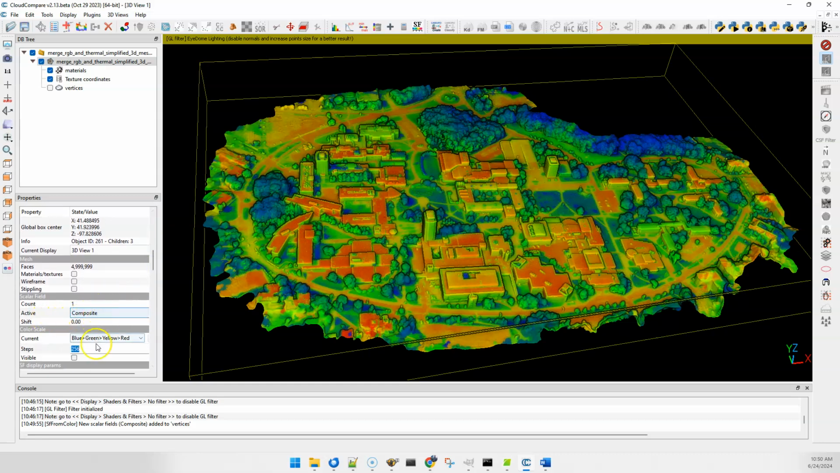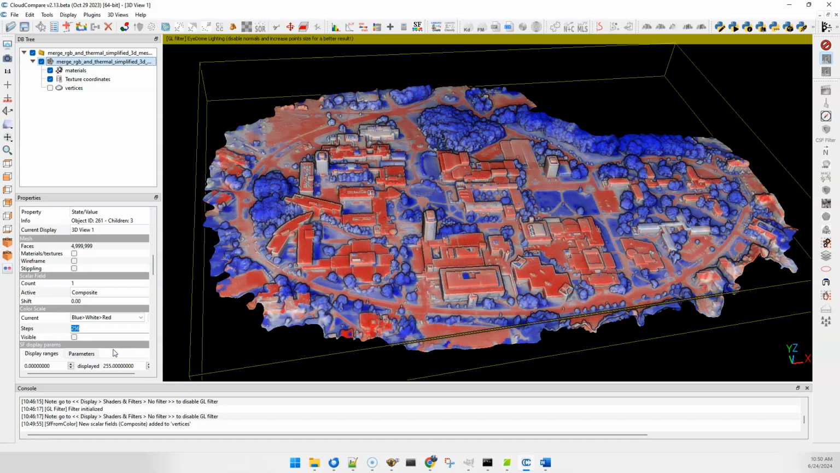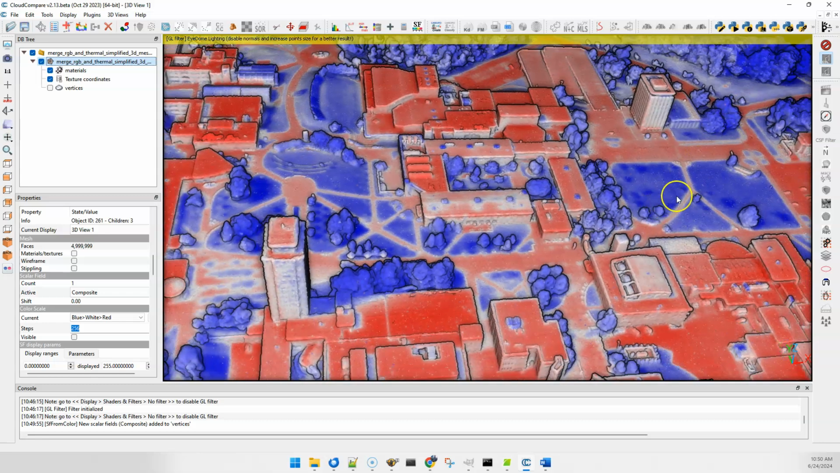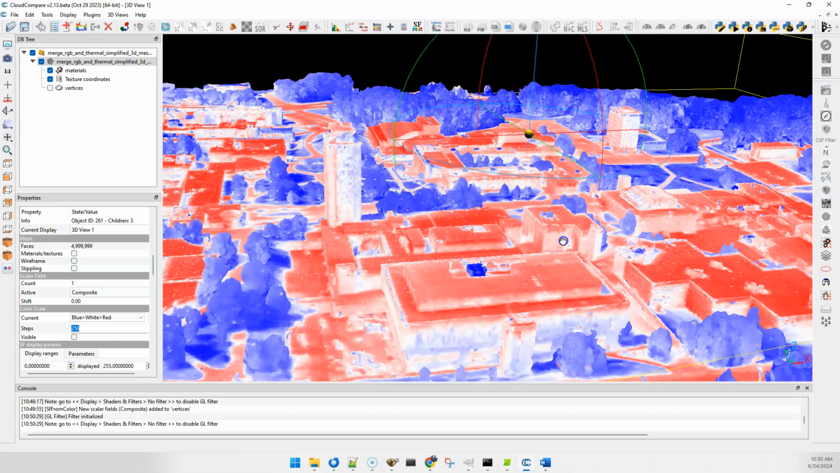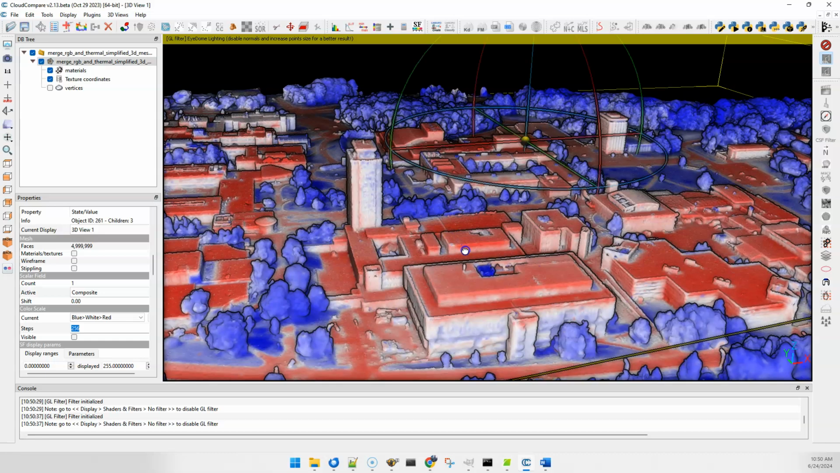So the active scalar field is the composite, and then this is set to blue, green, yellow, red. So sort of a default, but you can change that to whatever you want. So blue, white, red would be an interesting option. But the point is, now you get a chance to adjust the color scheme however you like. In this case, this is the Binghamton University campus. We can turn on or off different shaders depending on whatever you like. So I had the EDL shader on, which I think adds a good bit of depth.